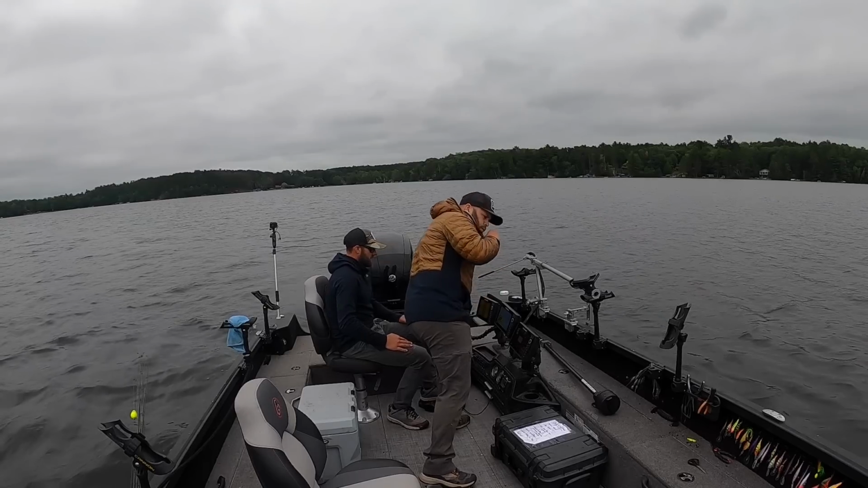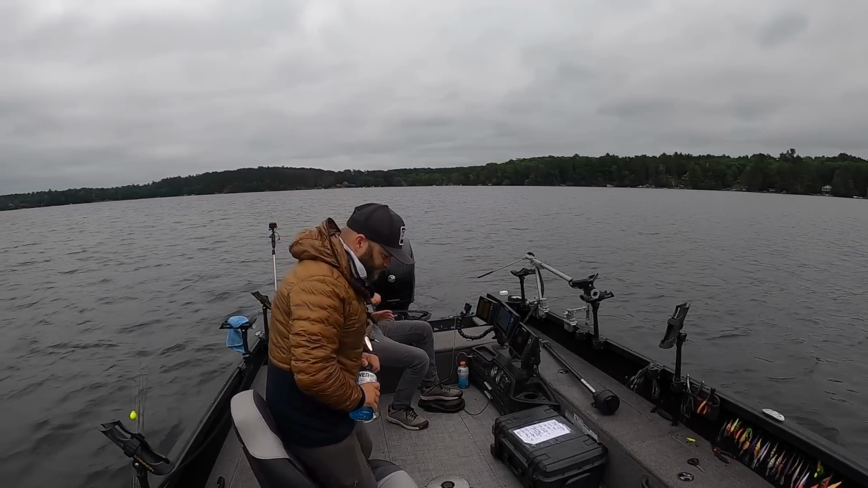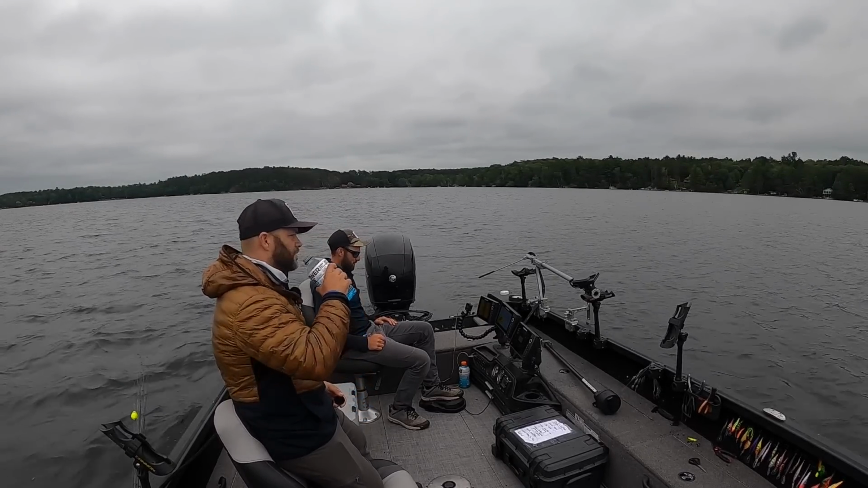All right, guys, so the first thing we're going to do here, I'm going to try not to cough a million times, is we're going to go to one of the 2 pieces of structure on this lake. Yes, yeah, pretty much. That's pretty much what it's going to be.